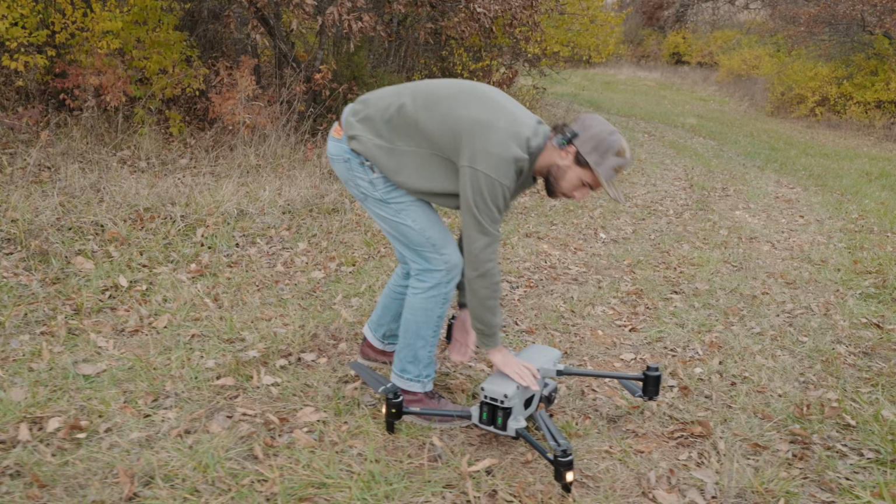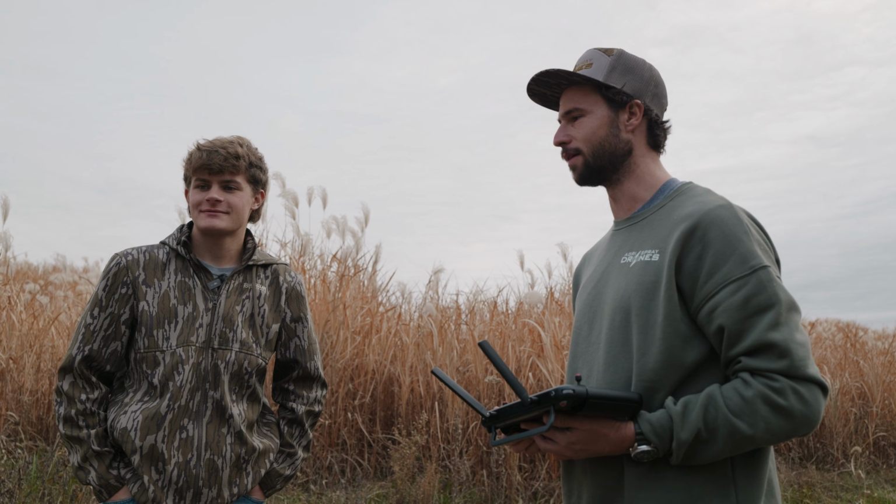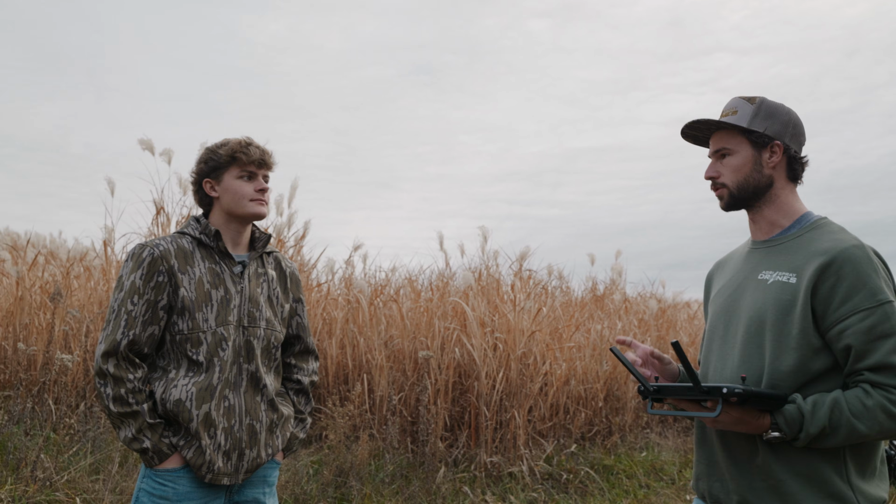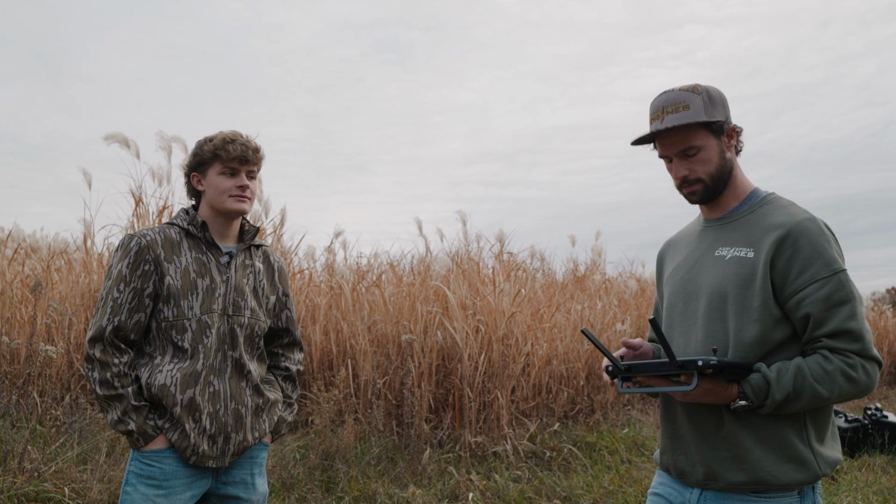Not quite as dangerous as a spray drone, but we're still gonna take it seriously. I think with this big guy, we'll really cover some acreage. I'm excited to see how the thermal optical zoom works, having the dual thermal cameras. Excited to see what that does for us.